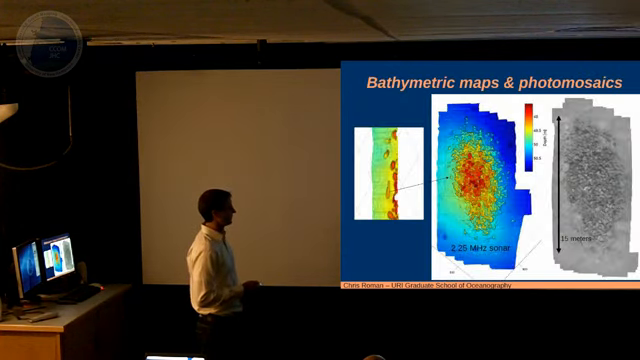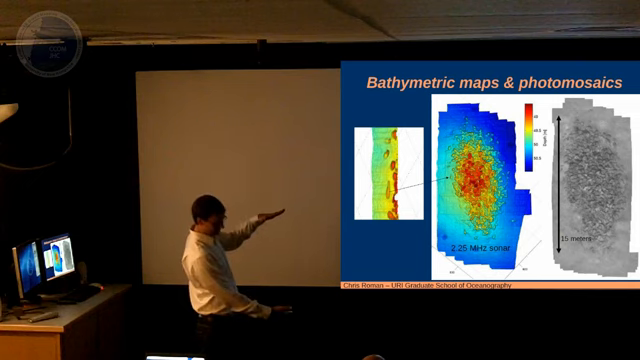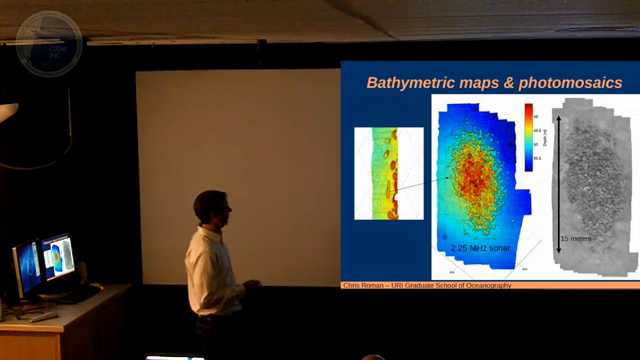So we do a lot of this stuff. We do photomosaics, bathymetry surveys, and then we can get some pretty decent detail. So this is an object that's about this big. This is now with this 2.2 megahertz sonar.